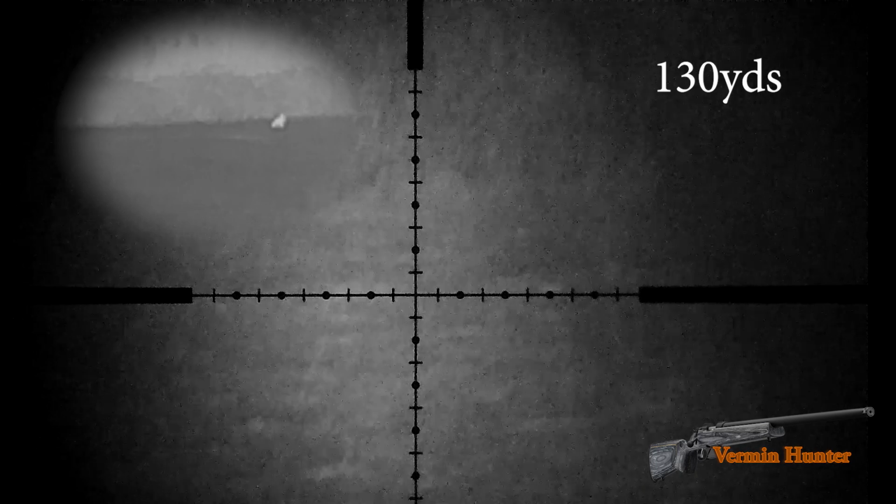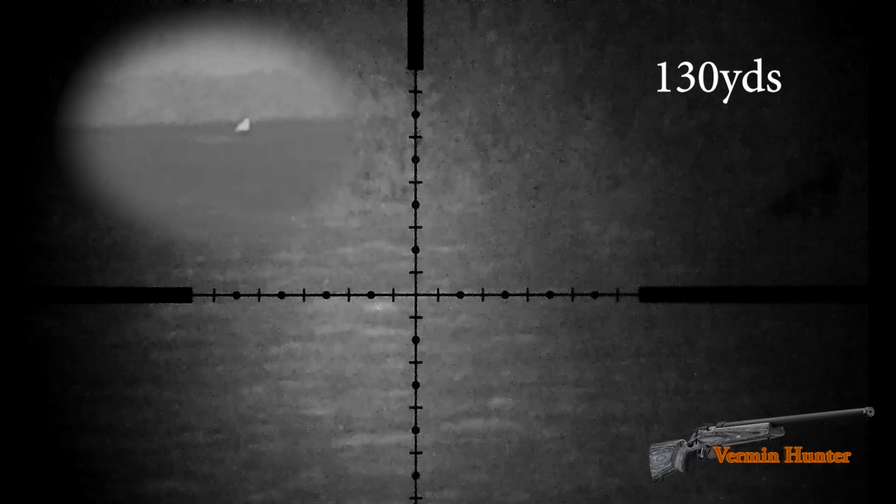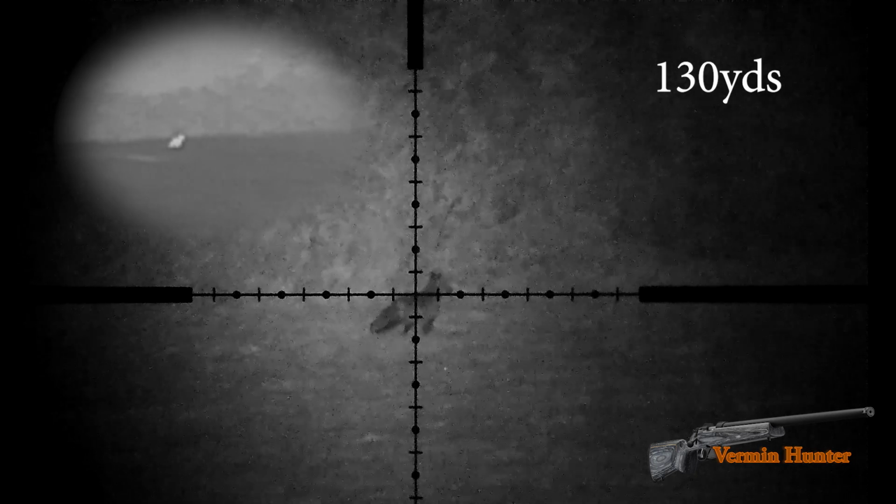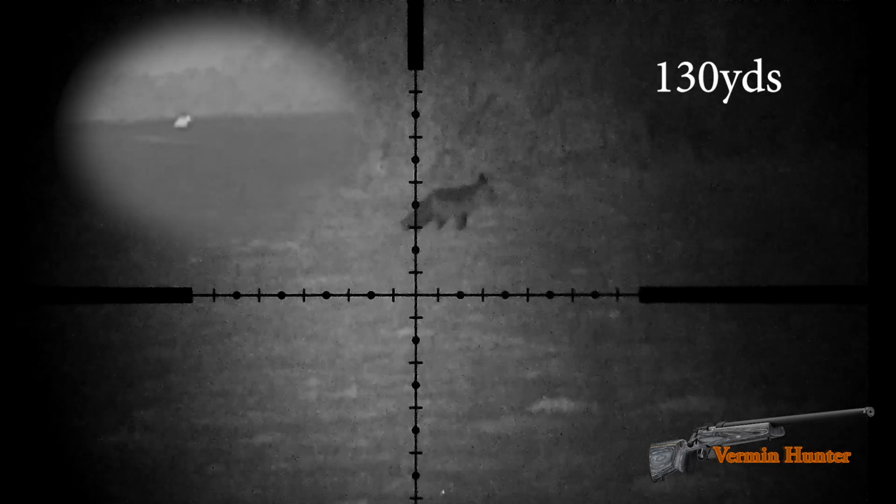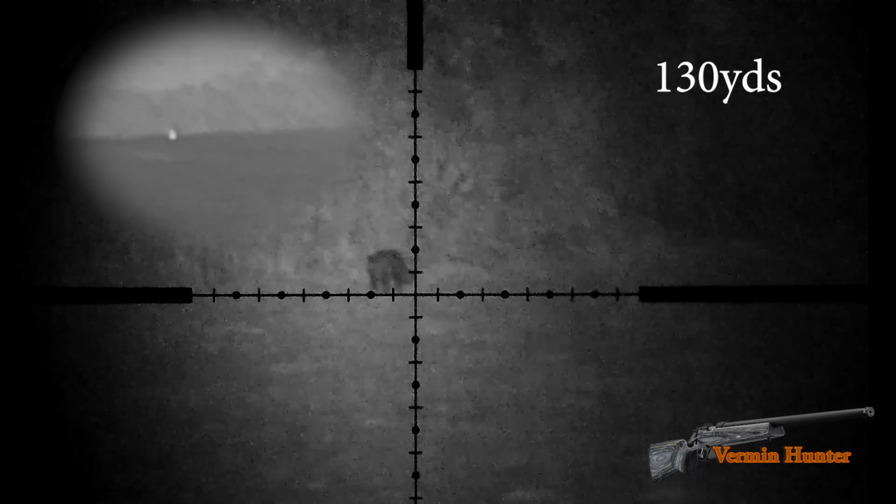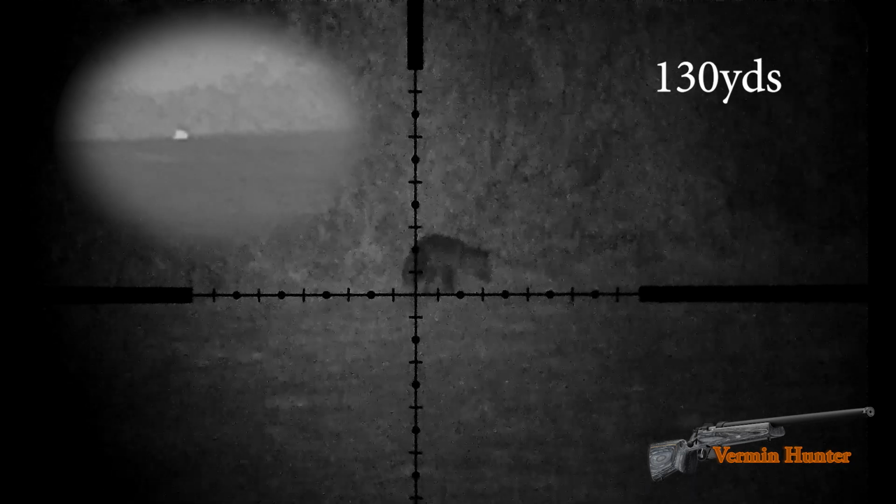This particular night, as I scanned about, there was a large, what I found out to be after I shot, dog fox 130 yards away. He's obviously busy mousing around the field. Take aim on him because I know he's going through the fence line there. He's going to the next farm fields, and obviously I've got permission on that farm further beyond.